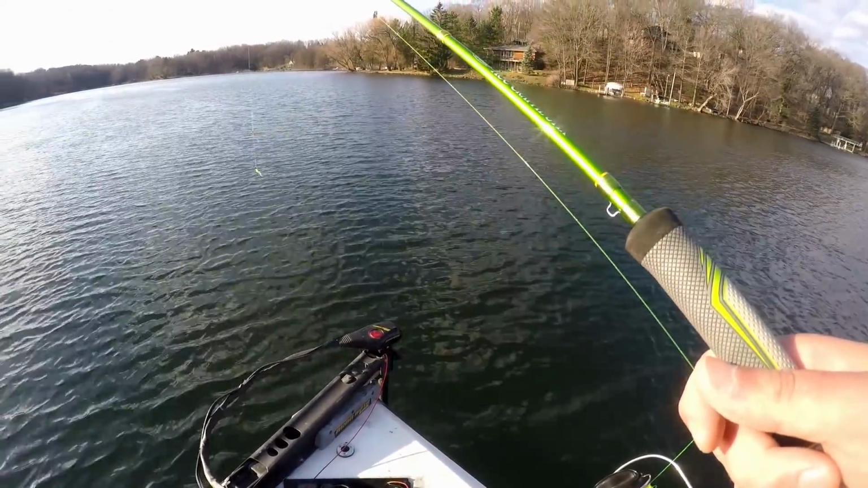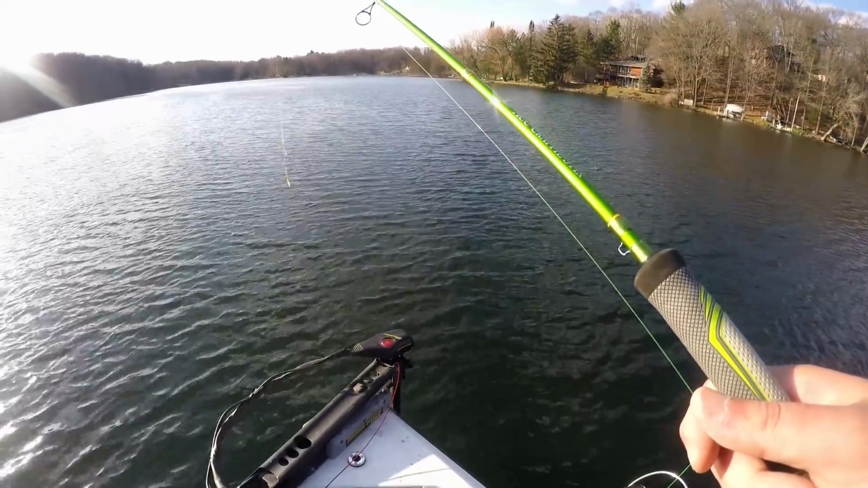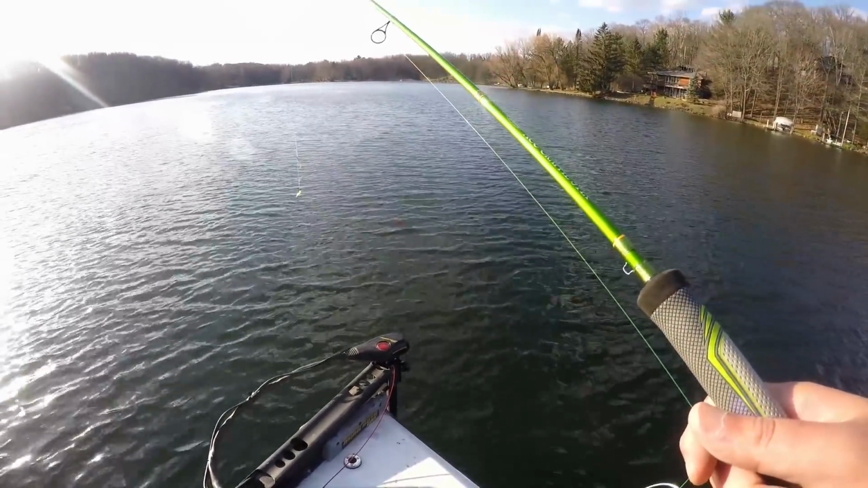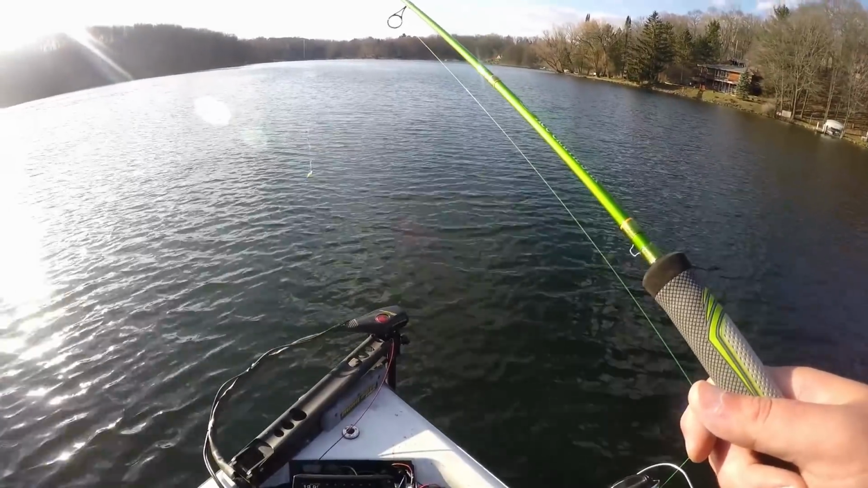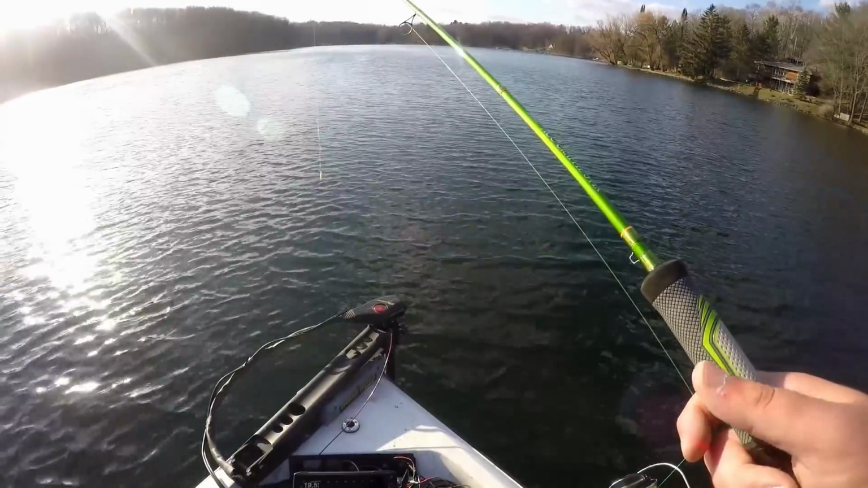Just set up deep, kind of on that edge of where their winter basin is, and basically where they are in the fall. They just kind of repeat the process. They're coming from the winter basin back into their shallow spawning ground.